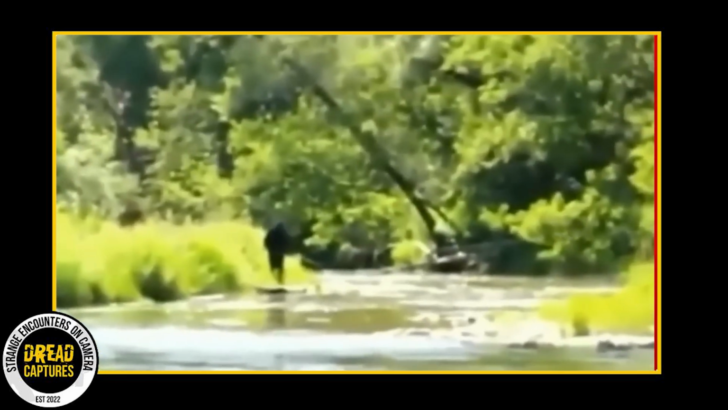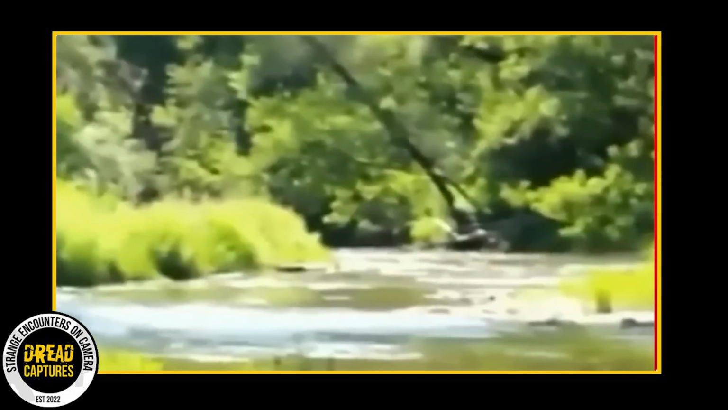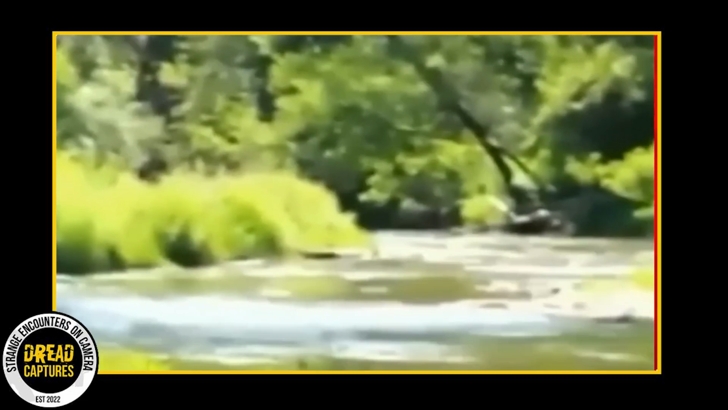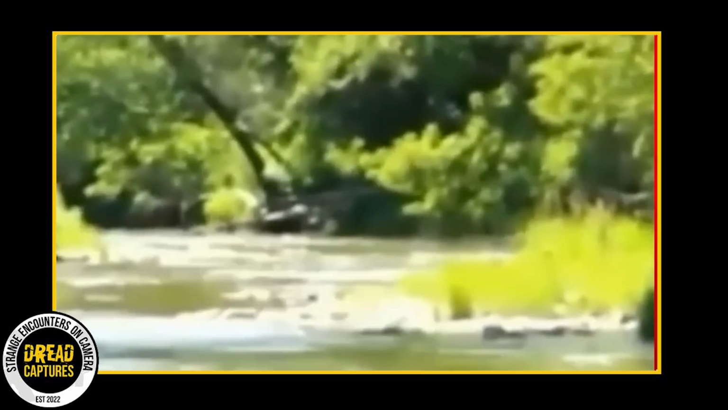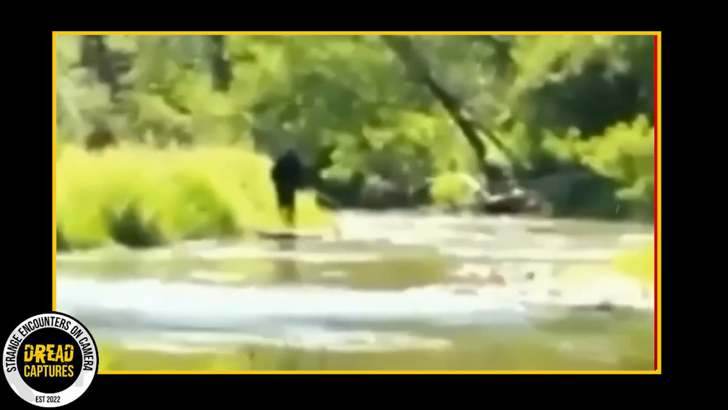But then things take a turn. Dad looks off camera with a puzzled face, eyes locked on something in the bushes. Mom's probably working the camera and she catches Dad's look and her instincts kick in. She swings the camera around to follow his gaze.